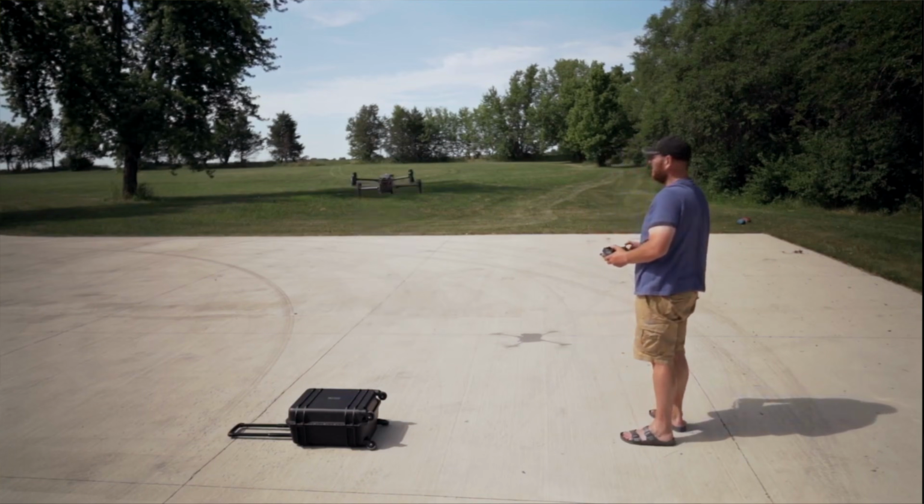Operating temperatures for both of these drones are -4 up to 122 degrees Fahrenheit. So it can take the really, really cold. It can take the really, really hot. Could you probably cheat on either end on one of these and go push it a little further? You probably could, and you would probably be okay. I'm not gonna recommend it, and that's not what DJI recommends.